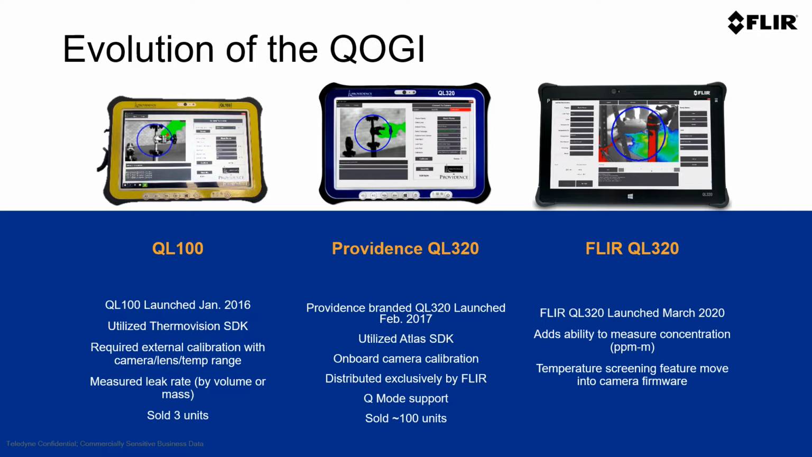While QOGI as a technology is fairly new, this is the evolution of the QOGI technology from FLIR. In 2016, the first ever QOGI technology solution was launched by Providence Photonics, our solution partner. They launched the QL100, which was based on operation with a FLIR GF series camera. In 2017, they revamped that to make it a little bit easier to use and to align with some of the newer FLIR technology, including Q mode support to allow operation in ATEX areas.